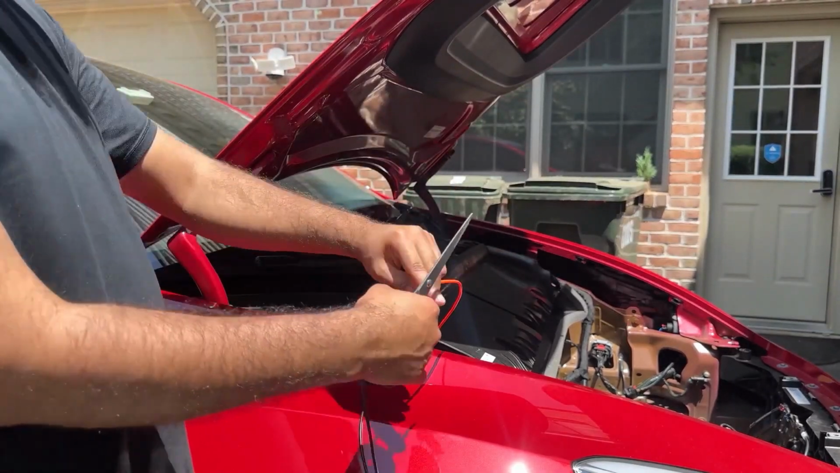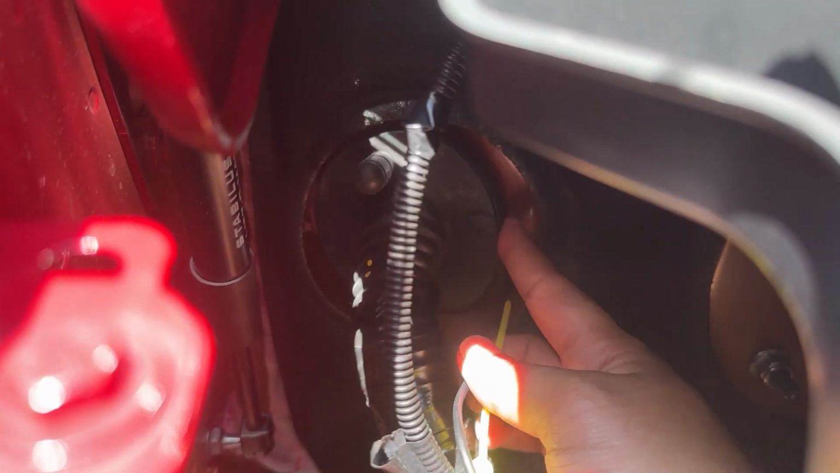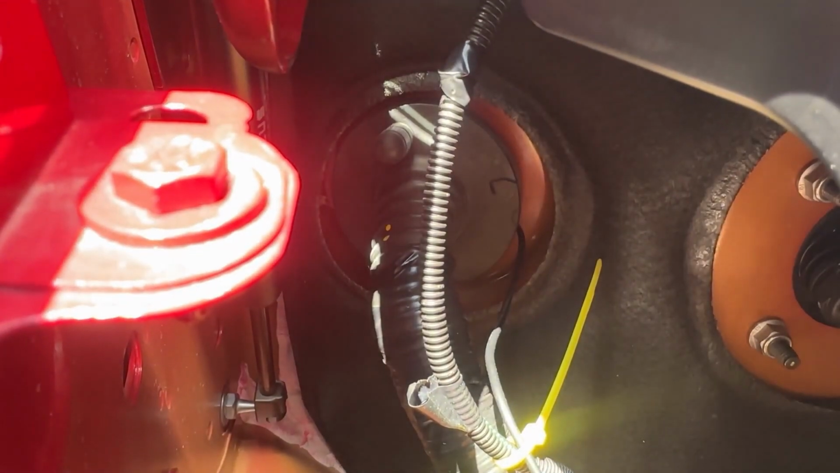But basically, you want to remove the side footwell panel and then use a fishing wire to pass the cable from outside to inside. You may need to make a very small slit on that grommet to pass it, but I talk about those options in the video, very detailed video in the description below.